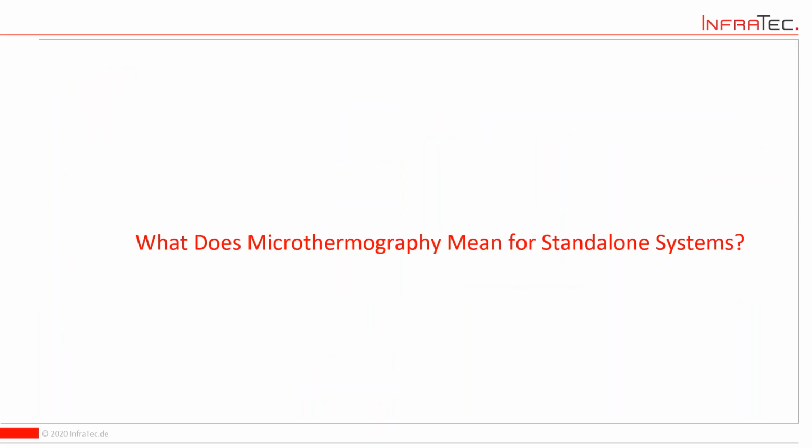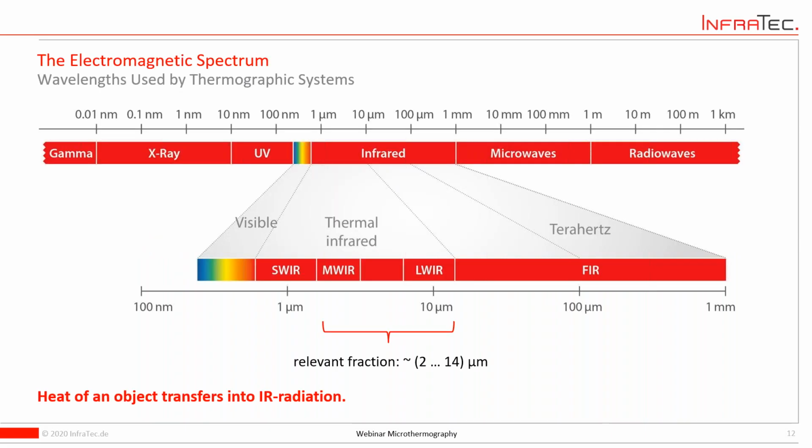So I want to jump in now into the topic. What does microthermography mean for standalone systems? And before you will see what is possible today, what the performance is, I have to give a little bit of background. I think this is obvious.